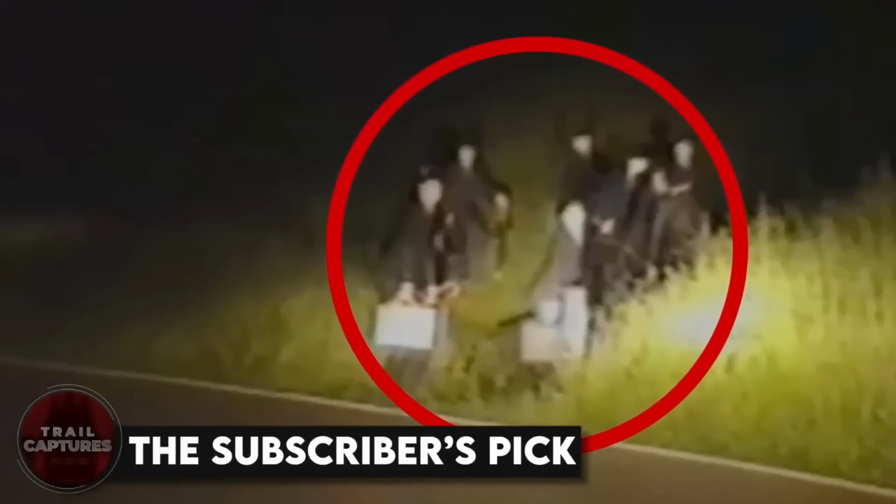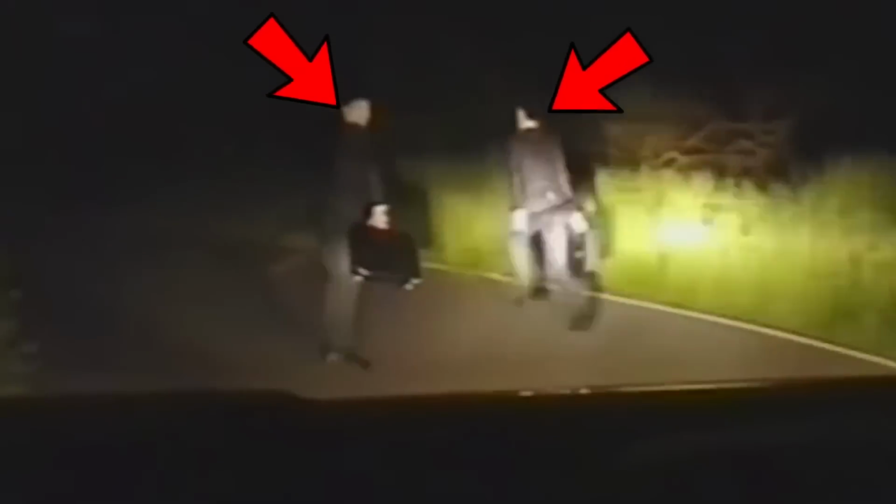The subscribers pick. This image is taken from a video that went viral a few years back. At first, we see a car driving on a dark road, and out of nowhere, a bunch of guys dressed like Charlie Chaplin pop up. It's super eerie how they all stop and stare into the car, especially with that weird lighting in the background. And there's even a dude wearing a mask to make things even creepier.